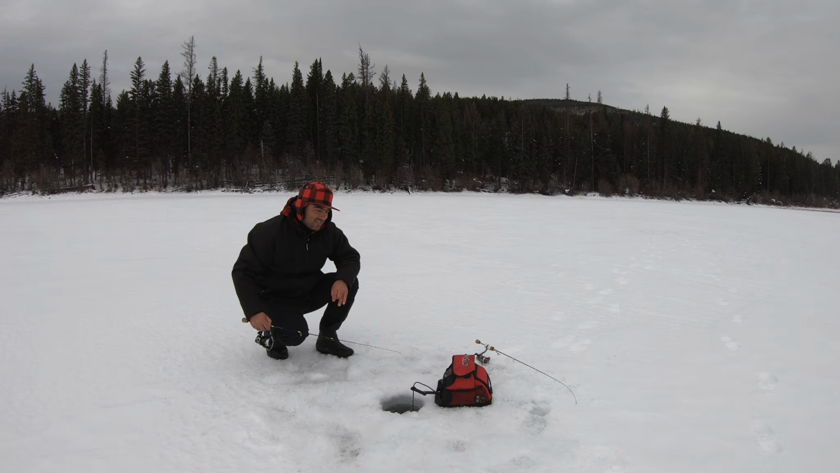That is so cool, catching grayling. And like I said, just doing 3 minutes a hole. I just got here, it was only about 1 minute, and that fish came in and just inhaled it.